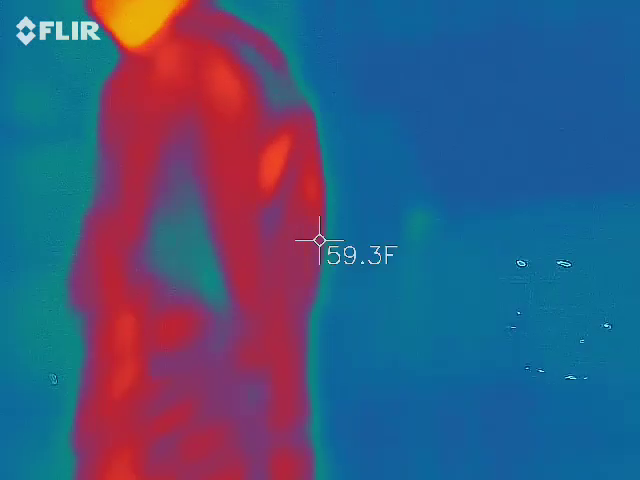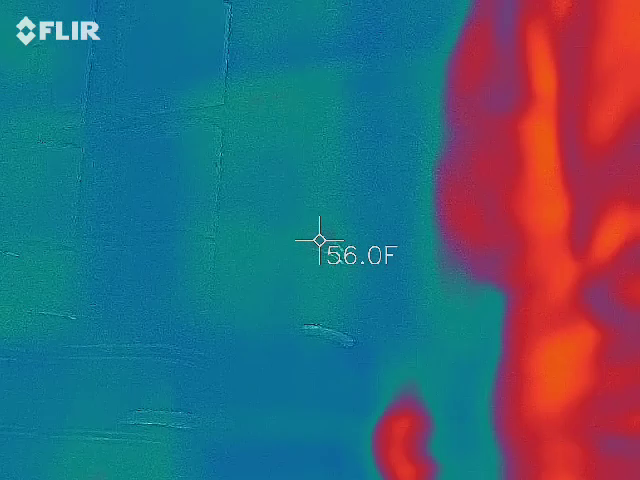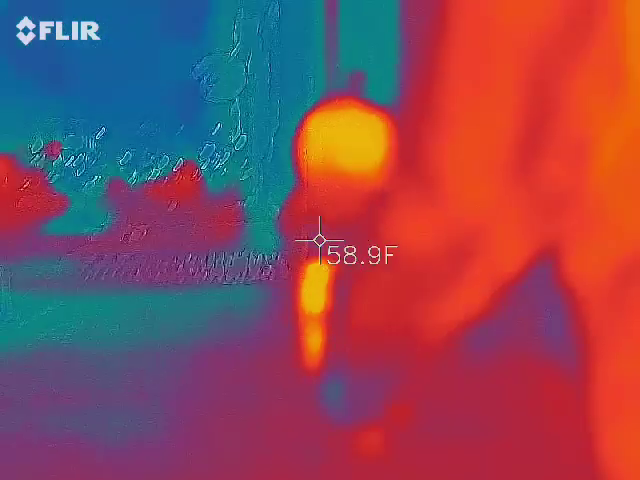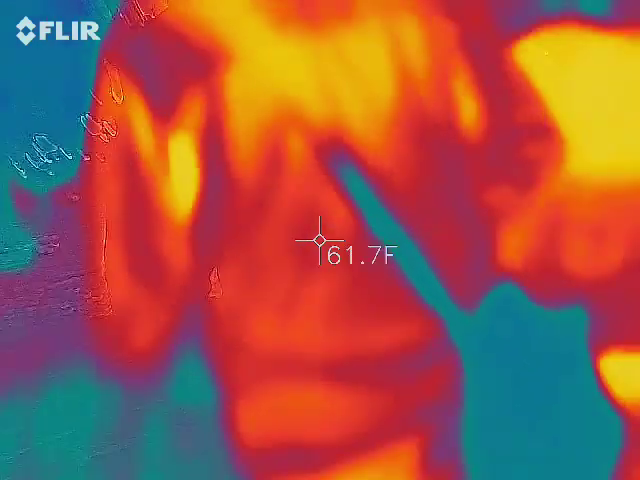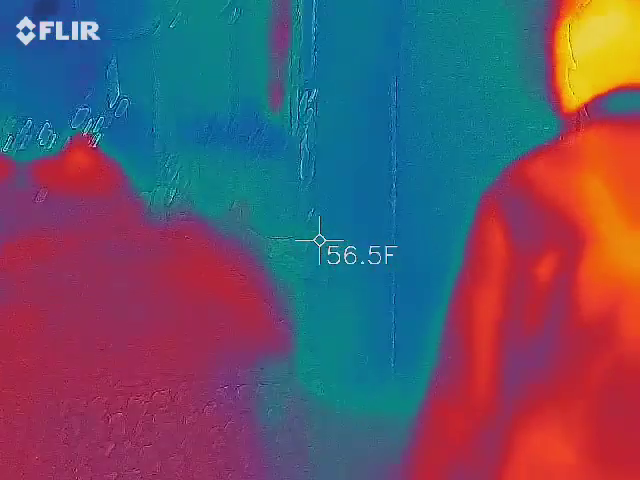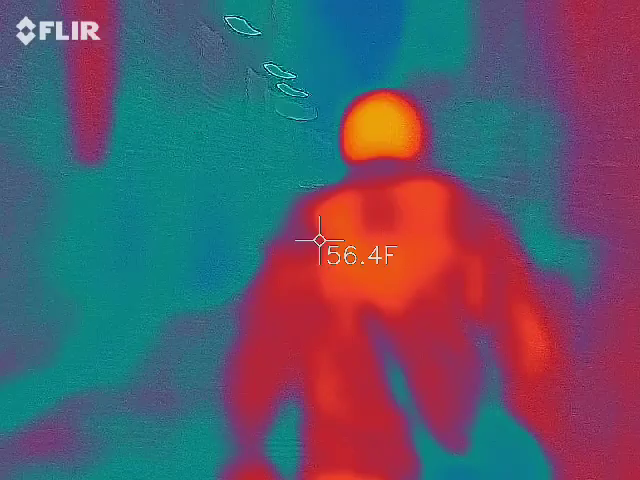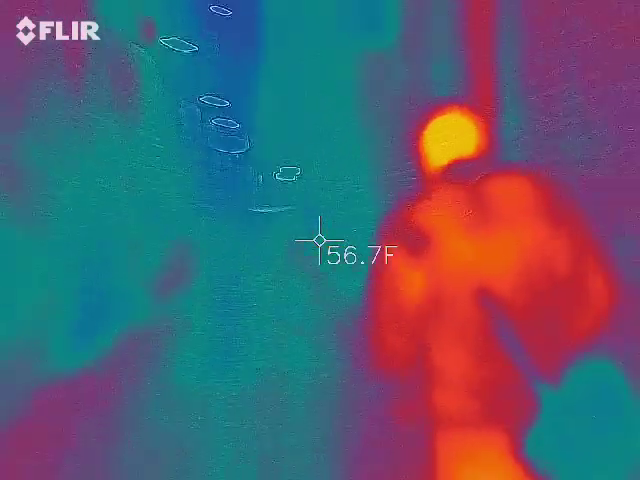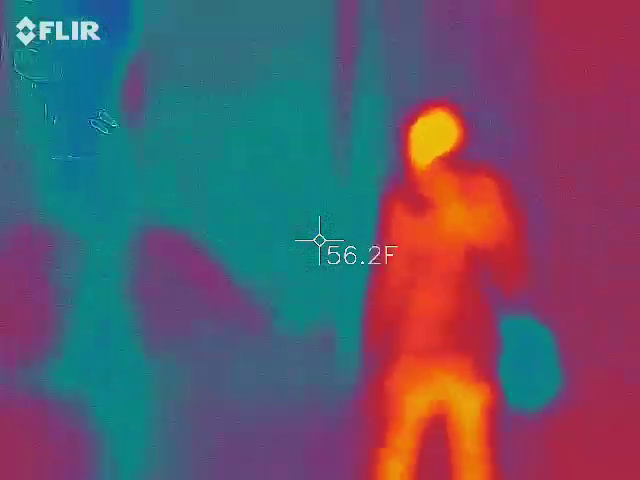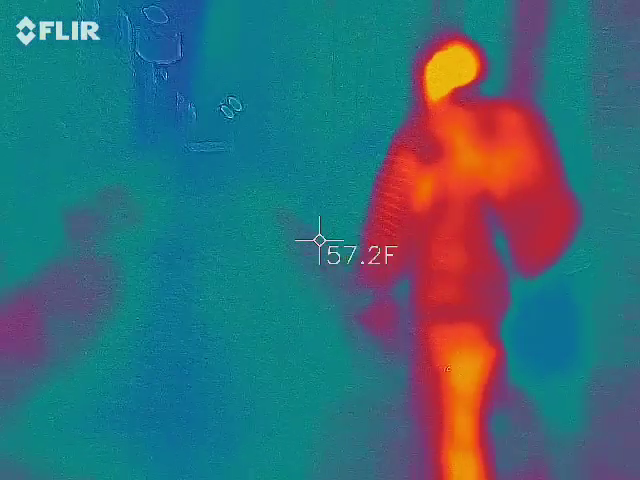There's 3 different Pugans down here. I don't know which one they're looking at. We went into an alley.